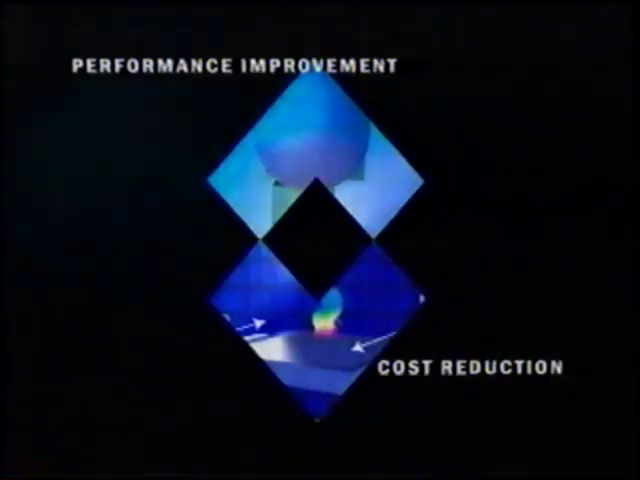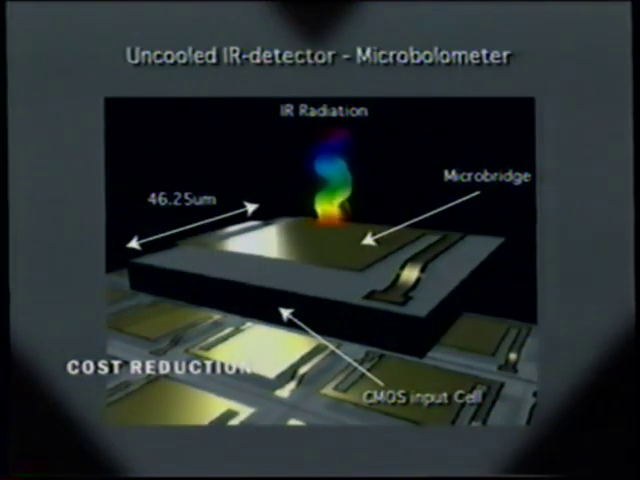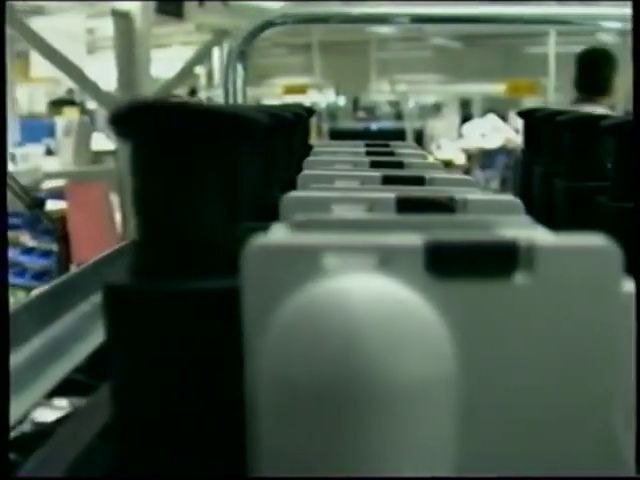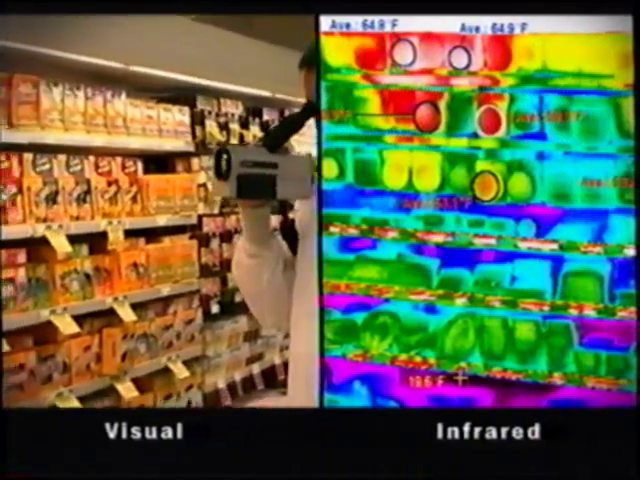FLIR leads the industry today in the development and production of uncooled IR cameras. Our research and development efforts in this area will define the next generation of high-volume production, low-cost IR cameras for the general public. This technology has applications everywhere, from your car to the supermarket where you shop, and the security system in your home. The application possibilities are virtually limitless.